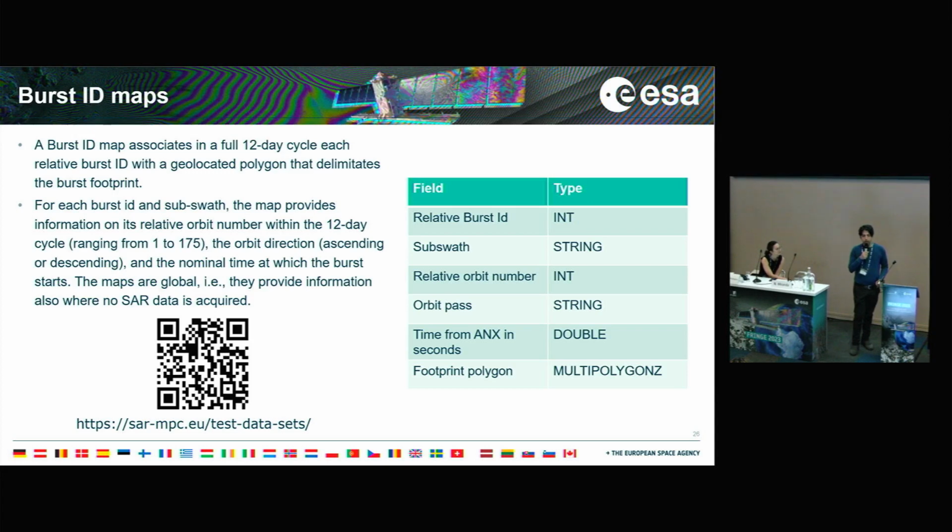On the last topic, we have moved from the topic of burst ID to the burst ID maps. The burst ID maps are files that you can download and which contain the association between each relative burst ID and a geocoded polygon on ground. You can download them both in SQLite format and KMZ format.